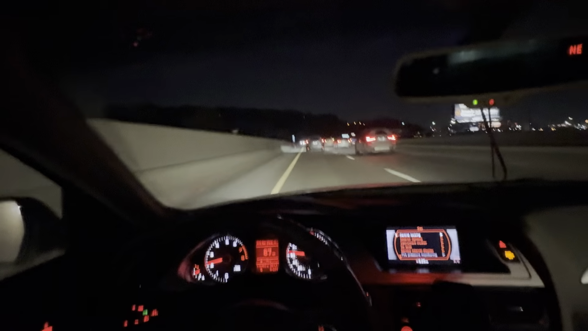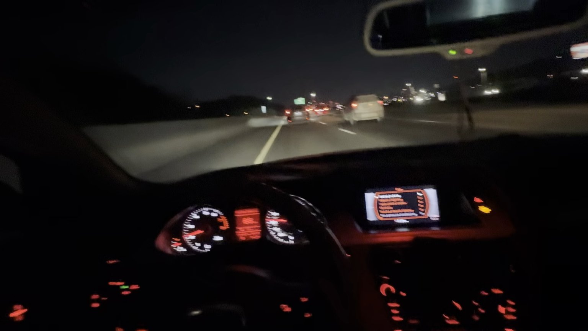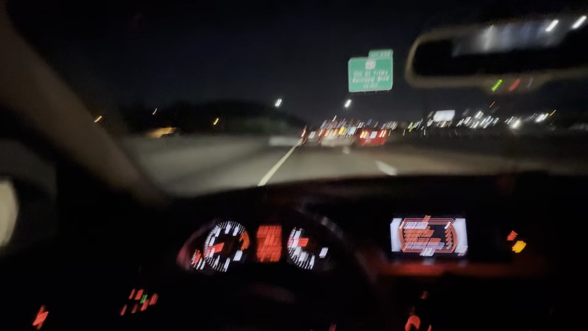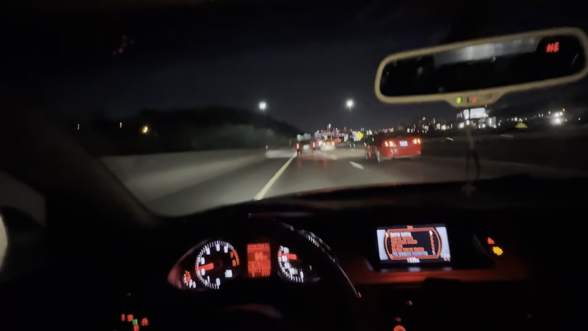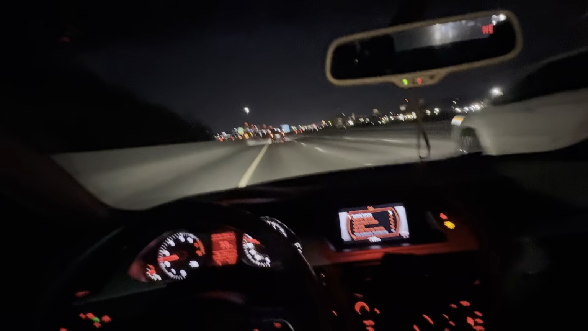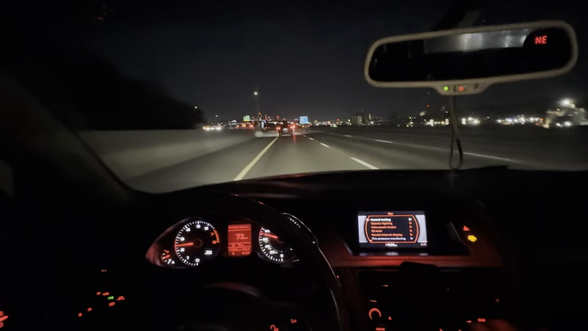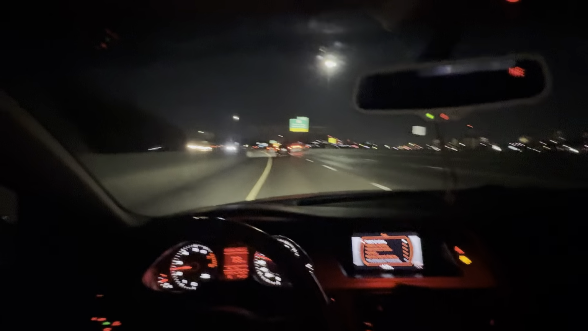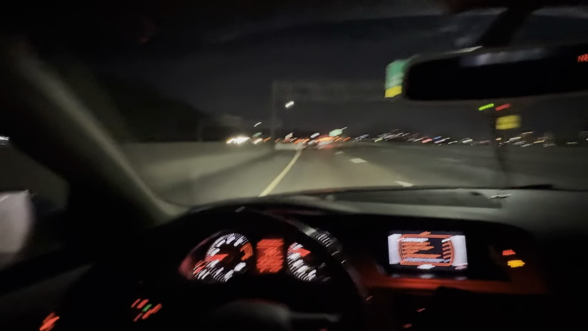But the fifth thing I love about this car is the sound system. Bang & Olufsen is the best sound system I've ever heard. I don't know what's better. I've been in so many cars with nice sound systems, but this car, I don't know how they did it. I don't know who Bang & Olufsen is, but thank you for letting me experience these speakers in the sound system, because this is the best sound system I ever heard.